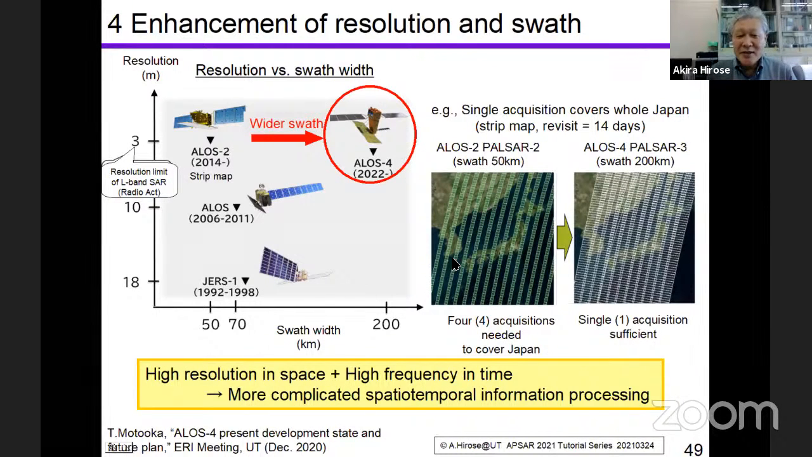Then we can get the data, for example, around Japan, almost every 14 days. The observation is very frequent. So high resolution in space and high frequency in time are realized. Then we can and we should deal with more information.